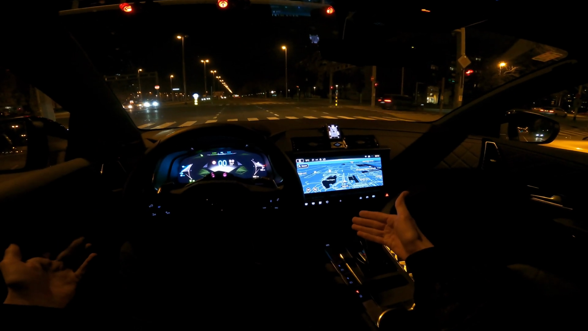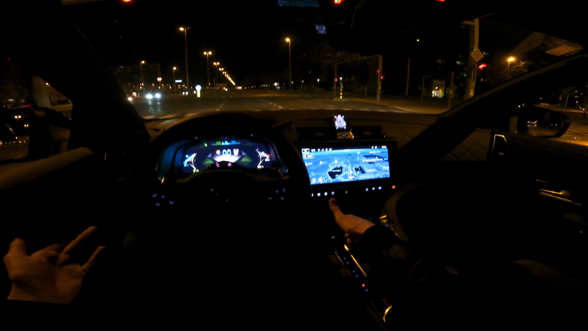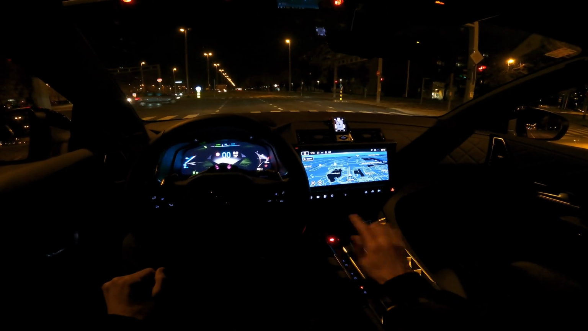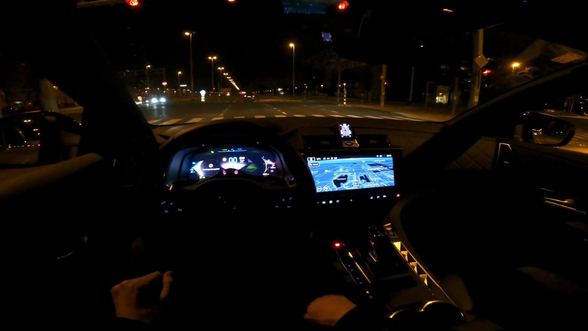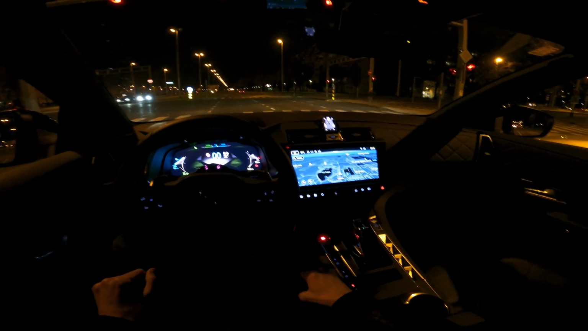So you can see here, I'm stopped and I need to hold the brake, otherwise the car wants to go forward. So engage the parking brake. You need to wait for the light to come on, then you can release it and then it stops. When you press acceleration, it just disengages it automatically.